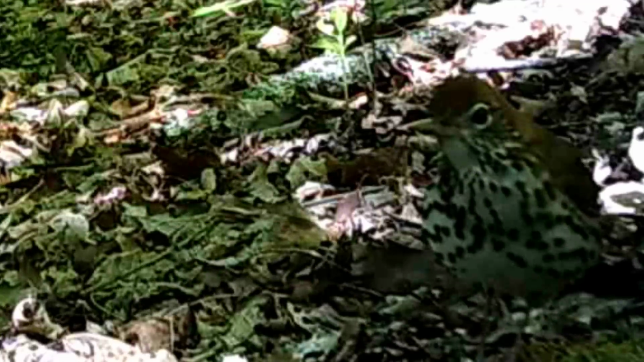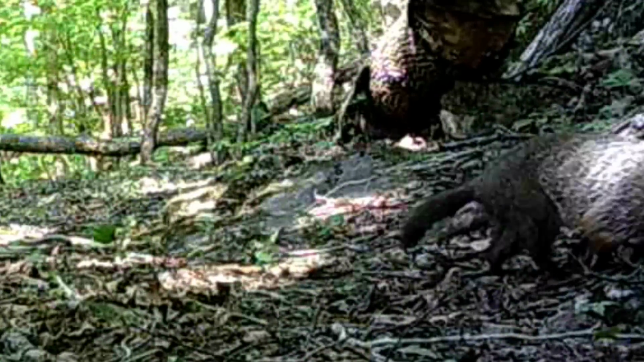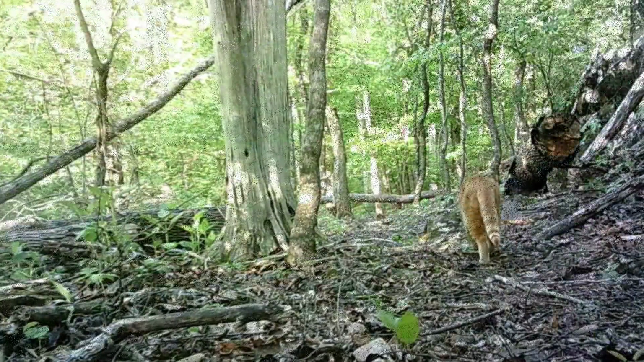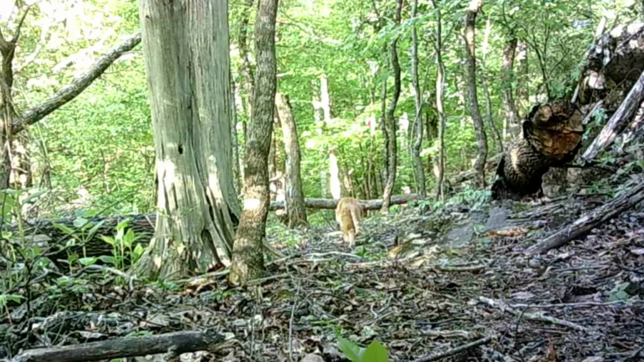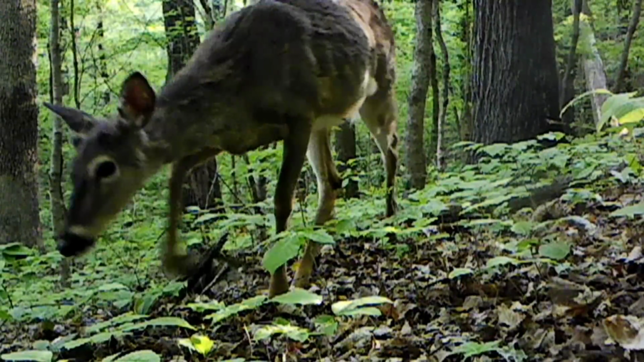And there's a thrush, beautiful thrush, songbird of the wood. And there's old Dirty Dan up on the ridge. Wonder what he's up to. And there's old Yeller up on the ridge too. He's doing some hunting. He seems to be doing awful well.